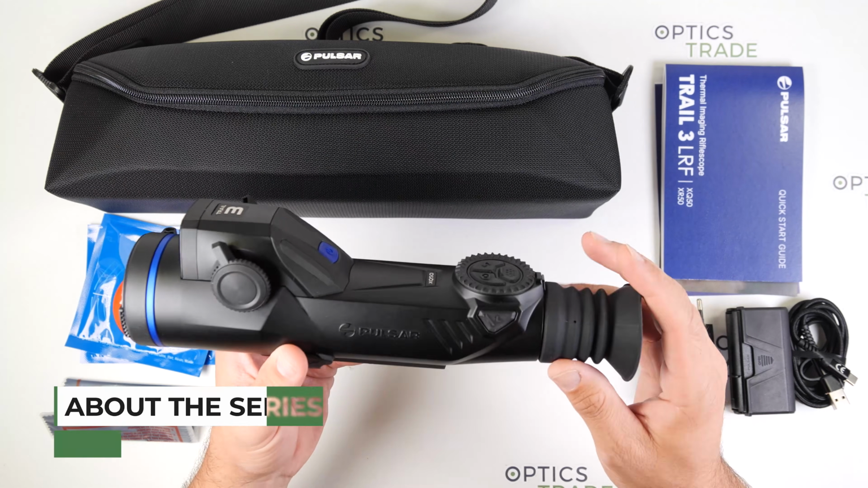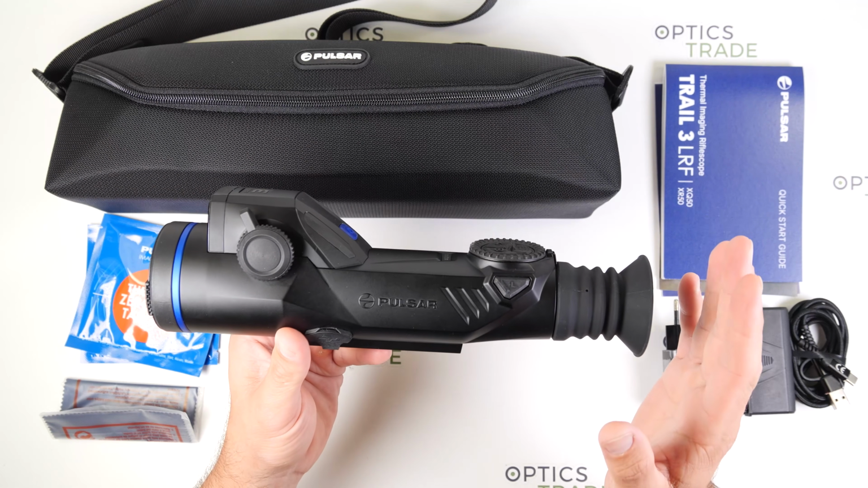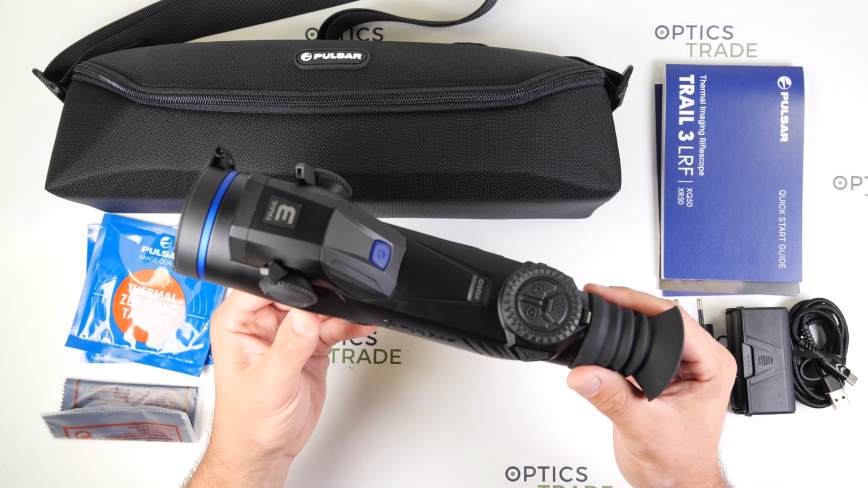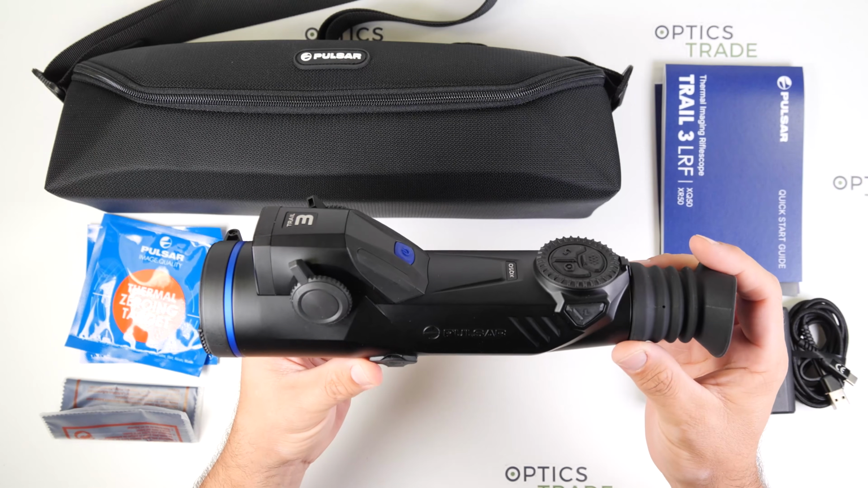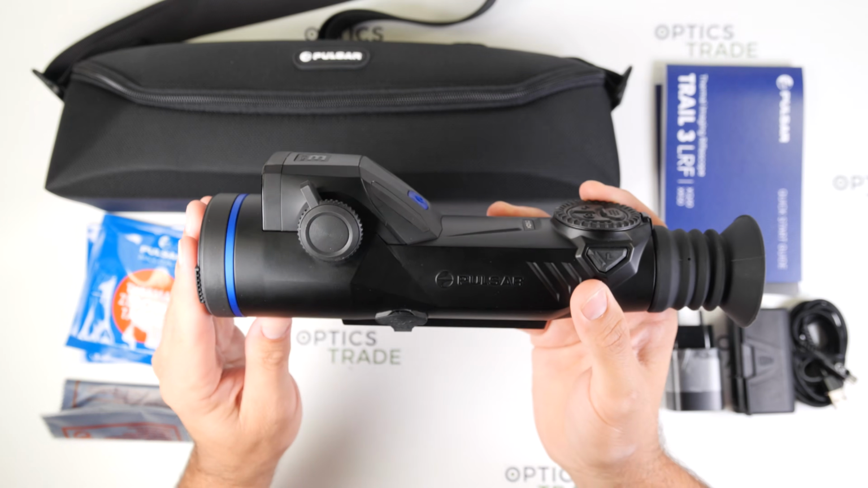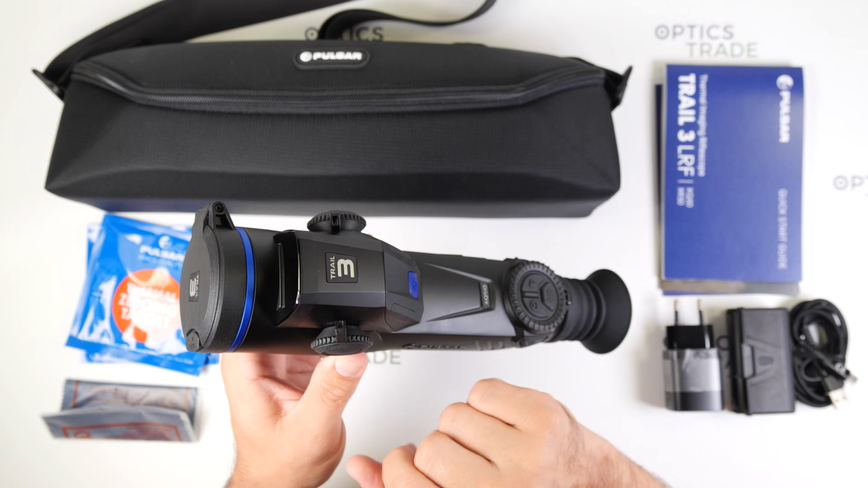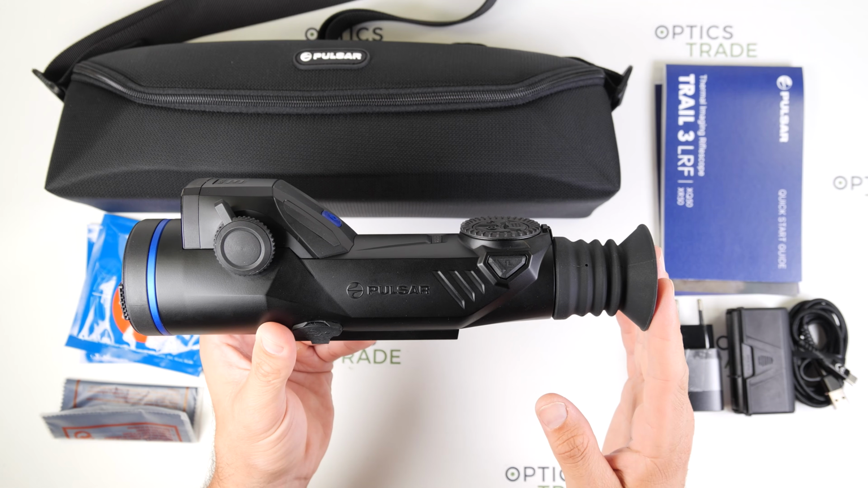The Trail 3 series was officially introduced in early 2026 as the successor to Pulsar's successful Trail lineup. With the Trail 3 series, Pulsar focused on refining one of its most successful thermal riflescope platforms, and the result is a more compact and lightweight riflescope that combines improved image quality, an integrated laser rangefinder, and a range of practical features designed for modern hunters.